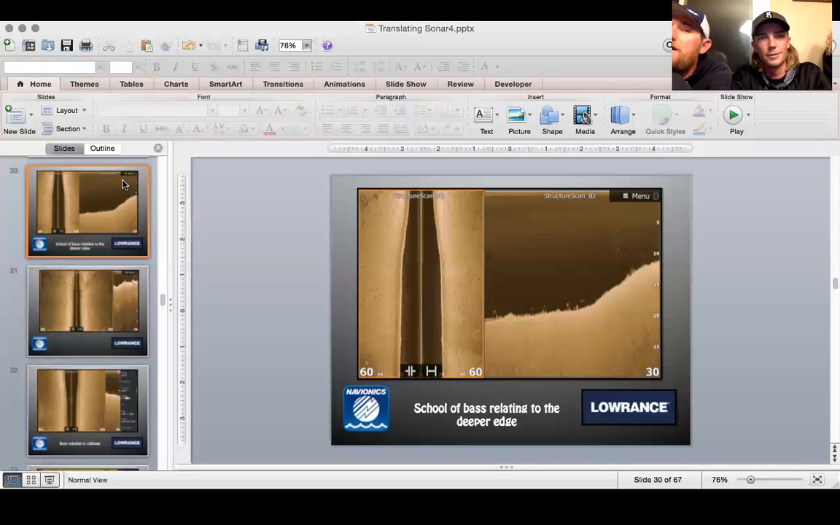David asked, on the last screenshot on the hard bottom, was that a transition where it went light to dark? Most likely, man. I don't know exactly which one you're referring to, but wherever they go from light to dark like that, those are transition lines from softer bottoms to hard bottoms.